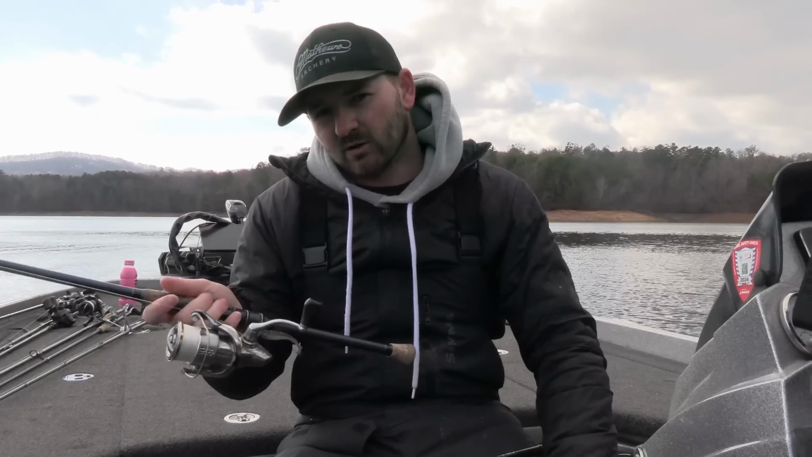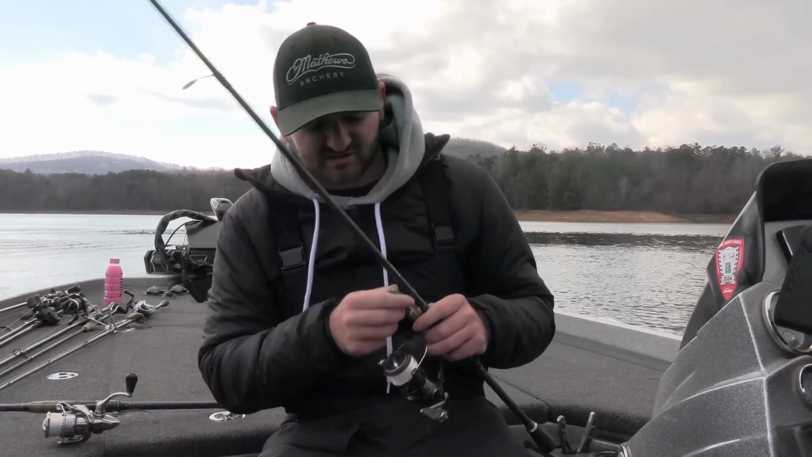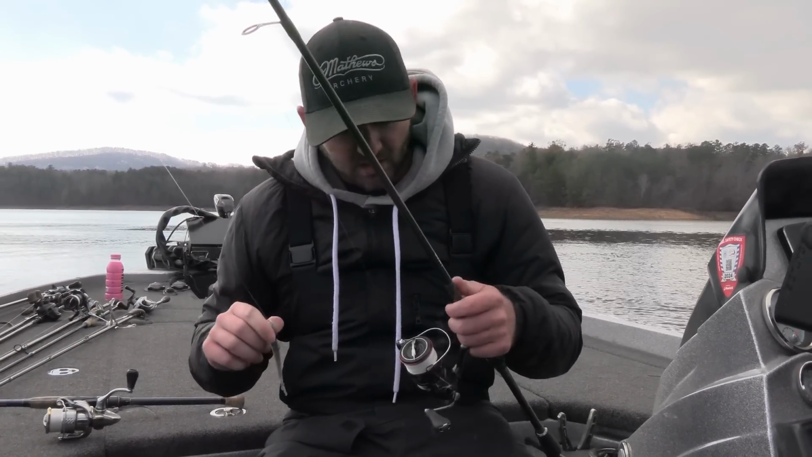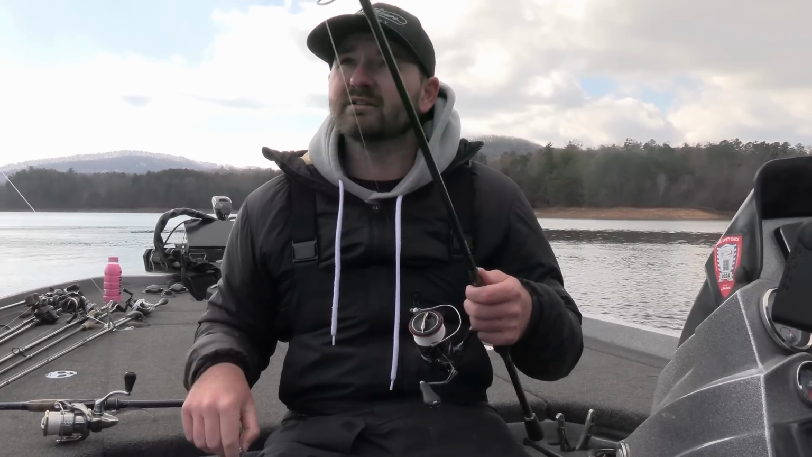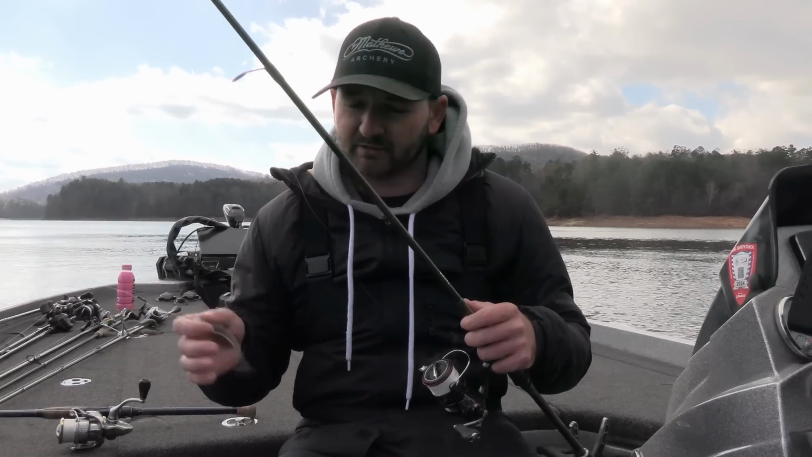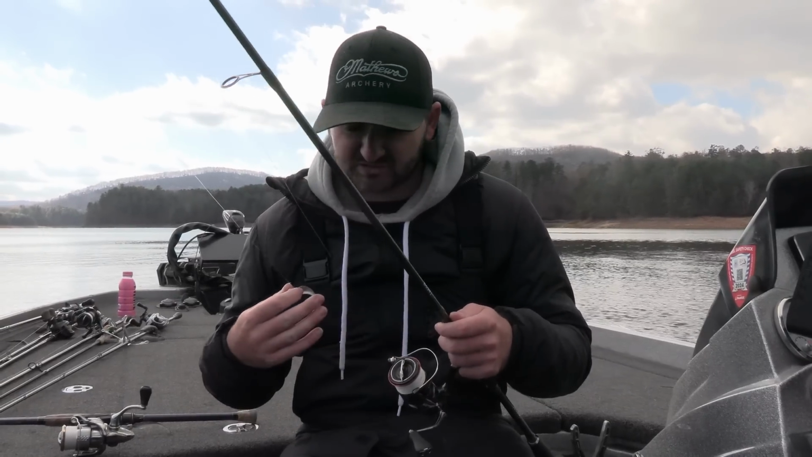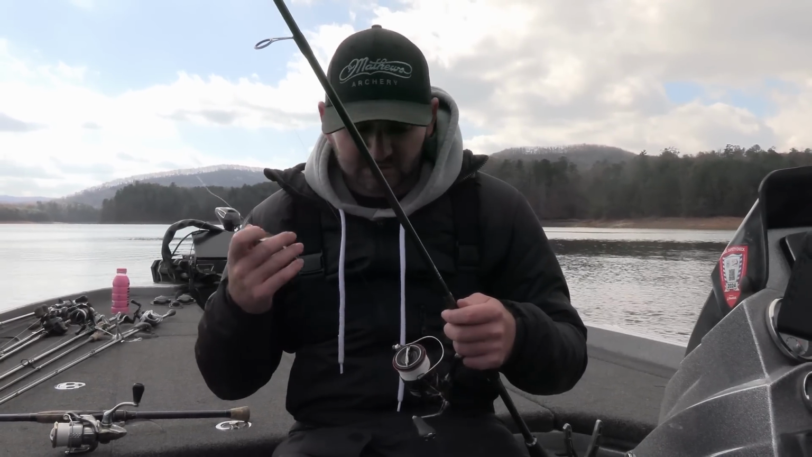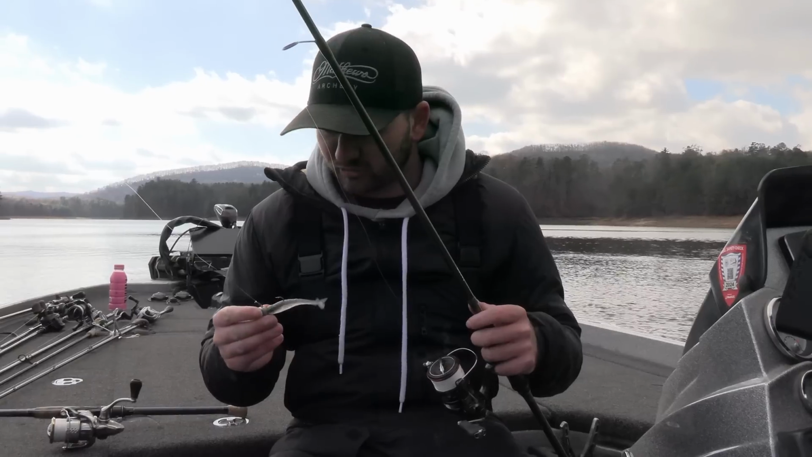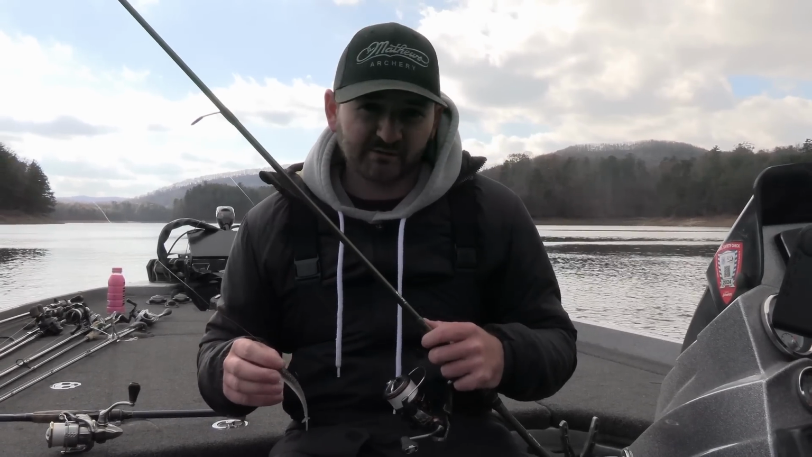I'll kind of throw that on the longer rod. I can control the bait a whole lot better that way. But now, like I said, 95% of the time I use a 7.2. It's just a good all-around rod. I use this for everything: drop shot, shaky head, Neko rig, Ned rig, whatever it is. Just a 2500 size spinning reel, 10-pound braid to an 8-pound fluorocarbon leader. That's what I use 100% of the time on just about everything.